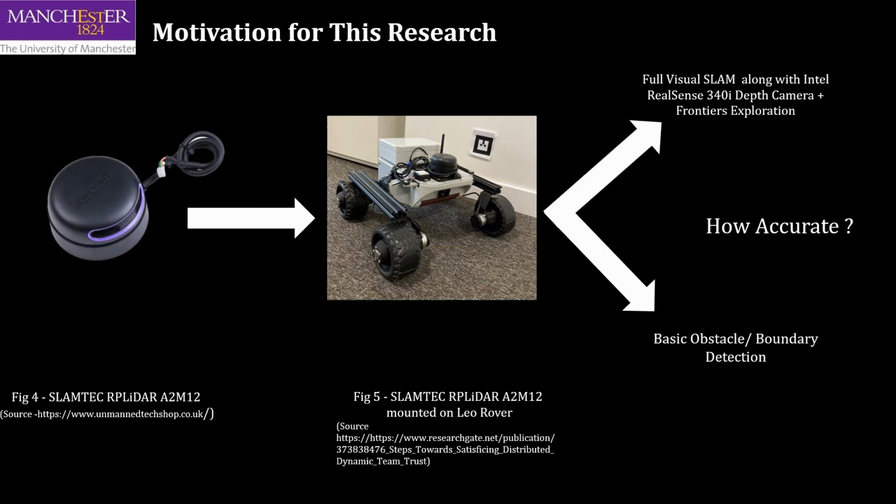For our design systems project, we are building an autonomous robot to locate and retrieve target blocks. The performance and accuracy of the supplied SLAMTEC RPLIDAR will determine how we integrate it into the navigation stack. It is either paired with an RGBD camera for visual SLAM or used alone as a proximity flag for minimum obstacle separation.